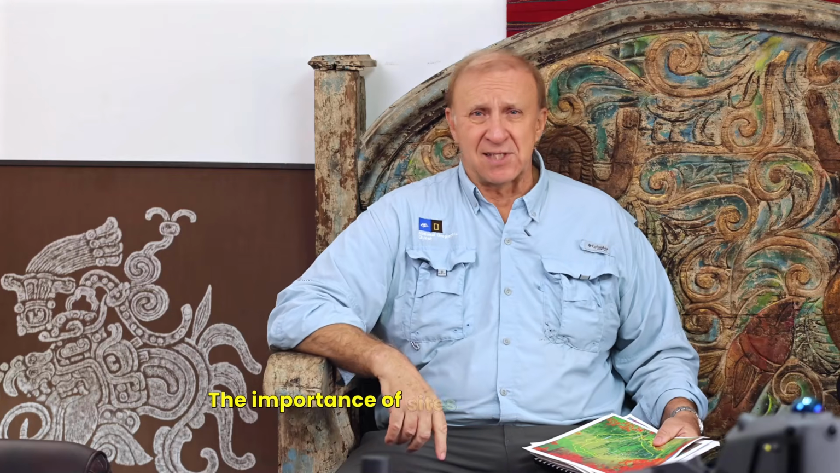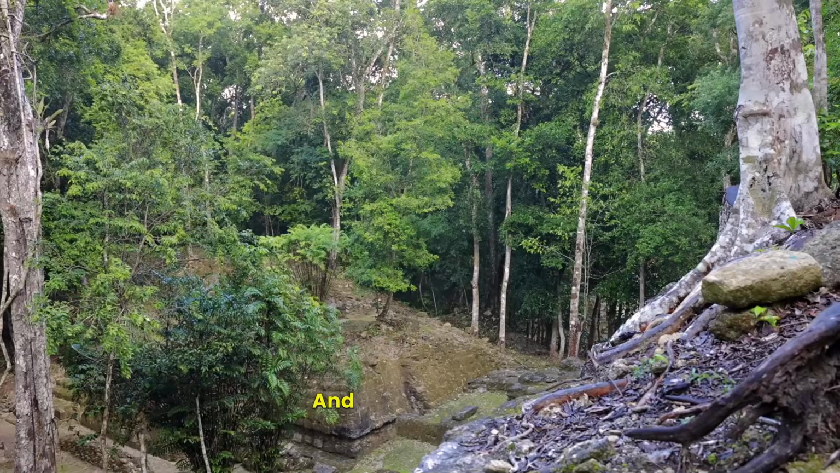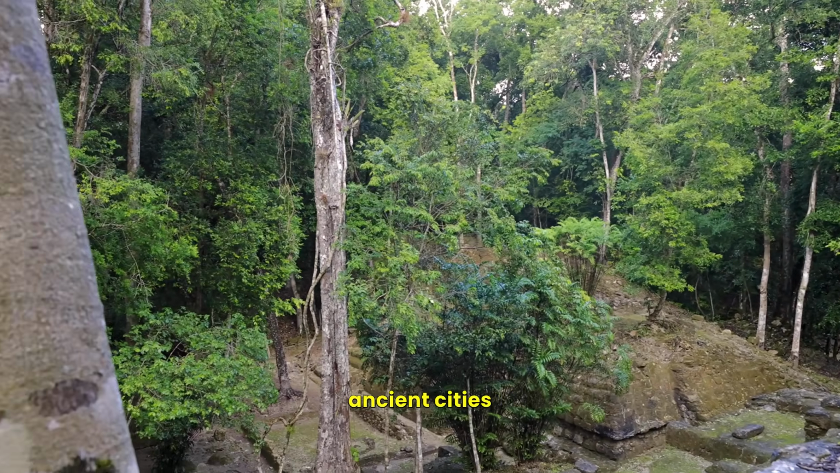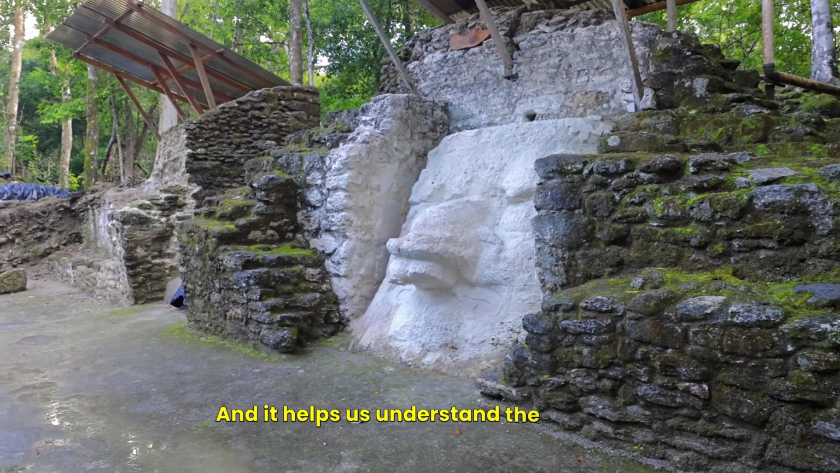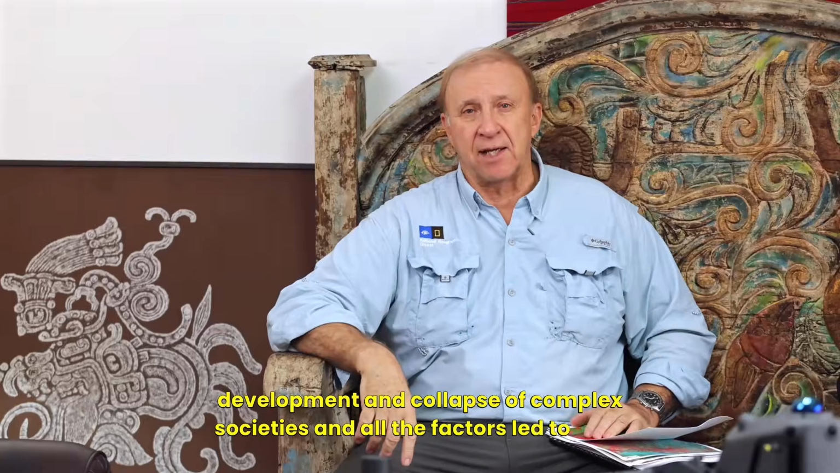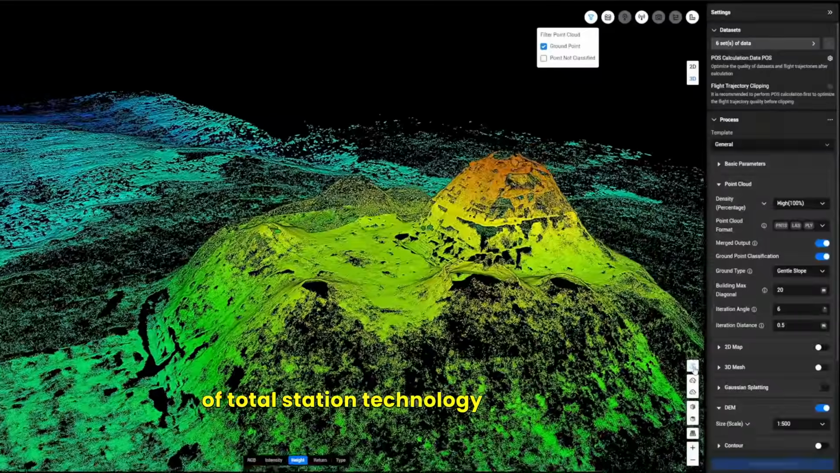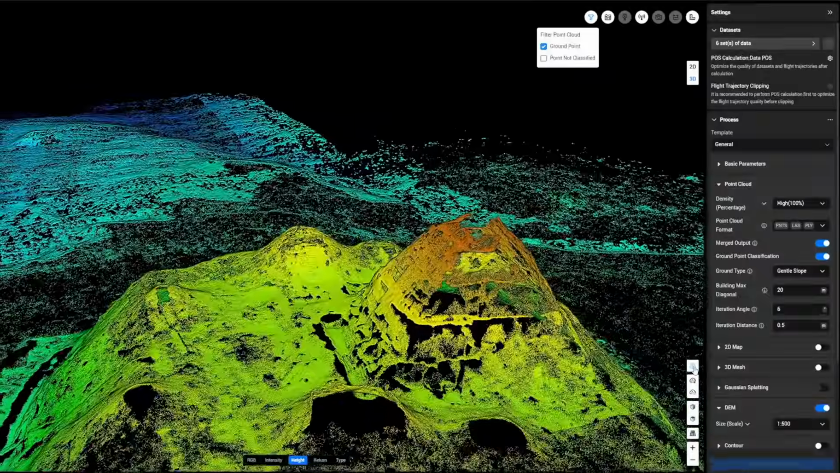The importance of sites like El Mirador is that it's the largest one in the basin, and actually it looks like one of the largest ancient cities in the entire Western Hemisphere. And it helps us understand the origins, the development, and collapse of complex societies and all the factors that led to that. We were the pioneers, for example, of total station technology in Guatemala, pioneers of LiDAR technology, and we